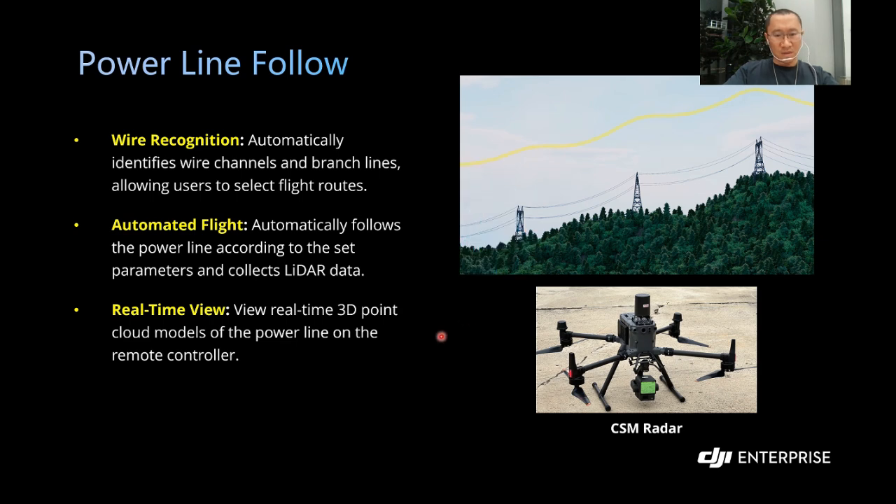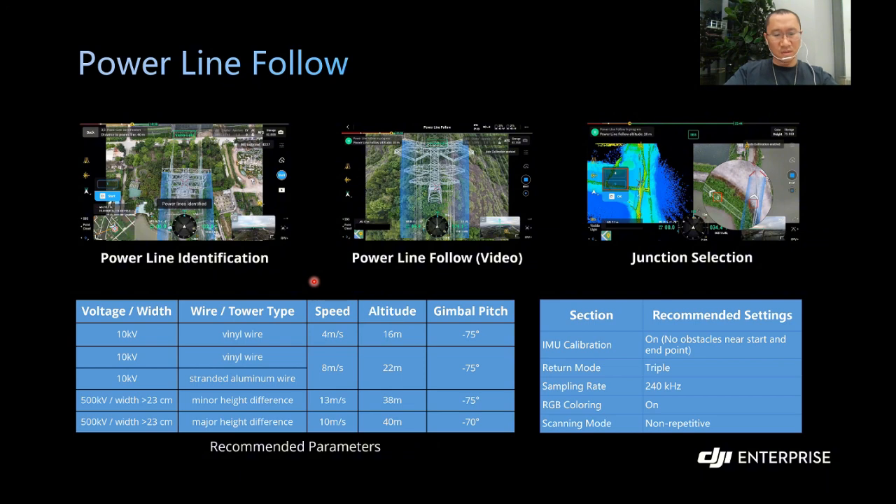So how does it work? Let me use a real video to show you. First, the system will identify the power lines. You can see the power line has been identified, and you just need to set the parameters: flying speed, flying altitude. I have also attached different parameters here at the bottom.